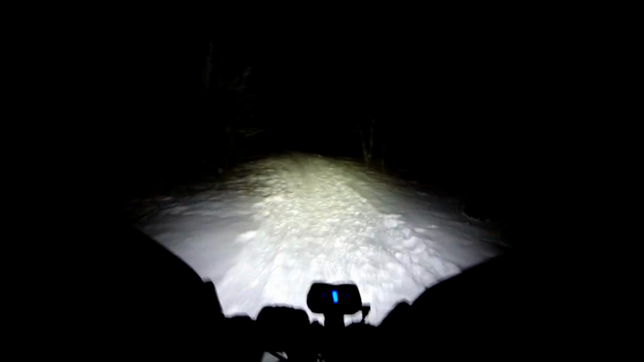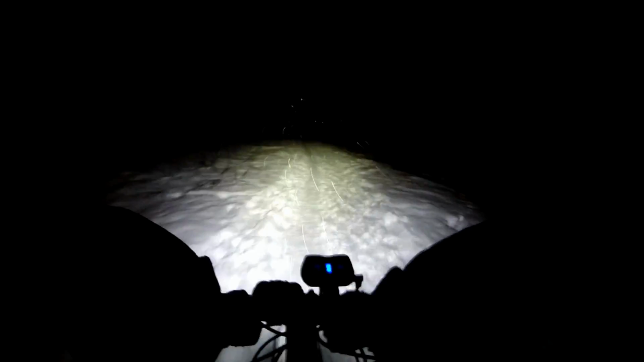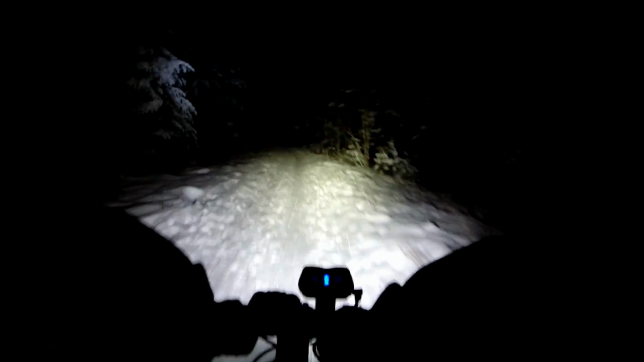My lights at high are 1300 lumens, and it says they could last for 3.5 hours, but it's well below freezing, so I don't believe they would survive on high for 3 hours. So I have them one step down, which is 900 lumens each, so that should survive the 3 hours at these temperatures. And then my headlamp, I have one step down from high.